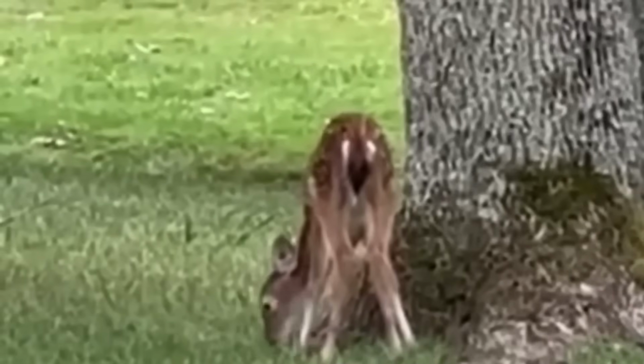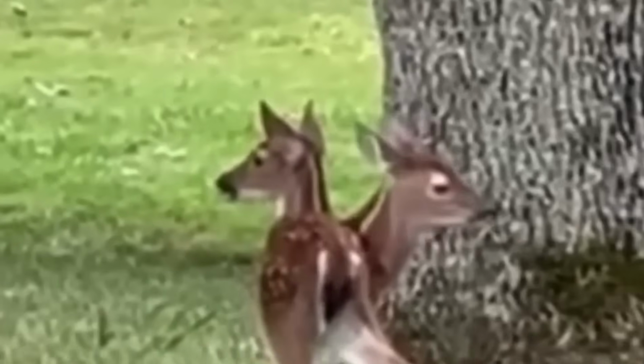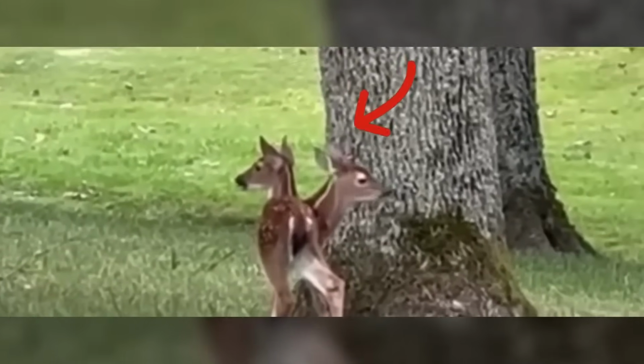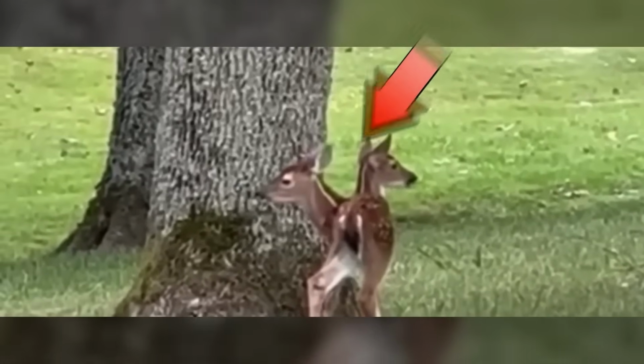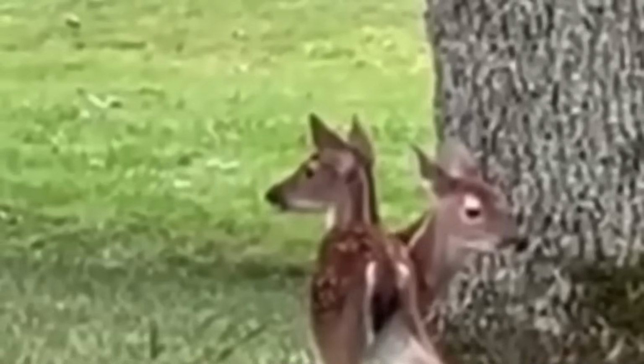Well, after watching this clip more carefully, I reached a conclusion that those were actually two animals standing in a typical posture, which made them look like one animal with two heads. As the video proceeded, one of the heads could be seen mystically disappearing from the scene, leaving just one complete deer behind. What do you guys say?